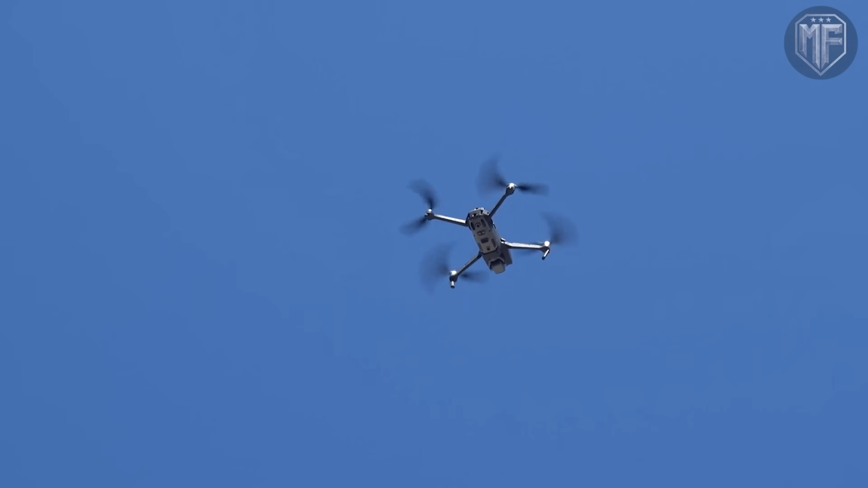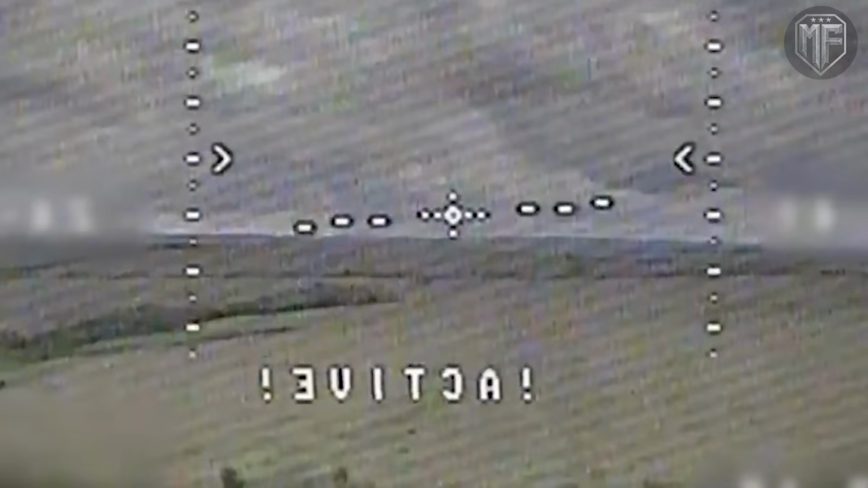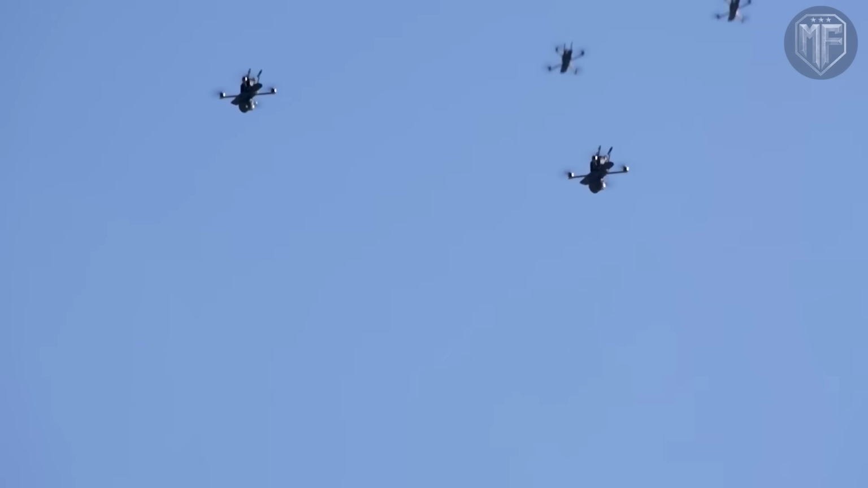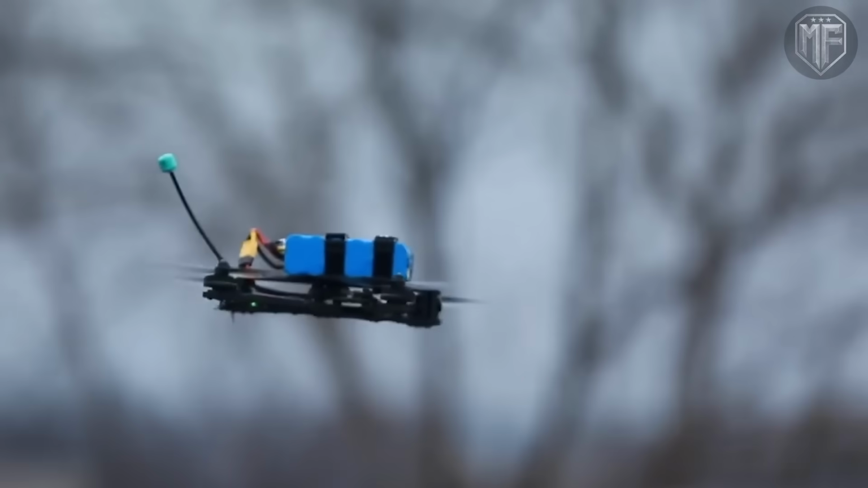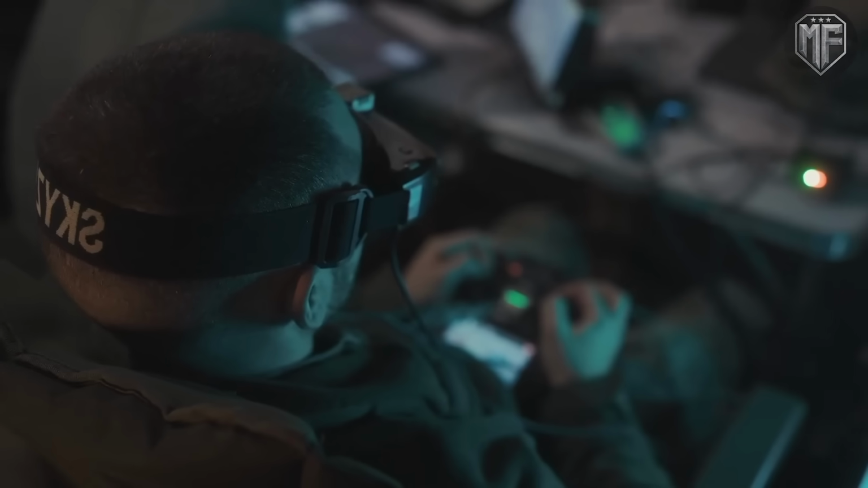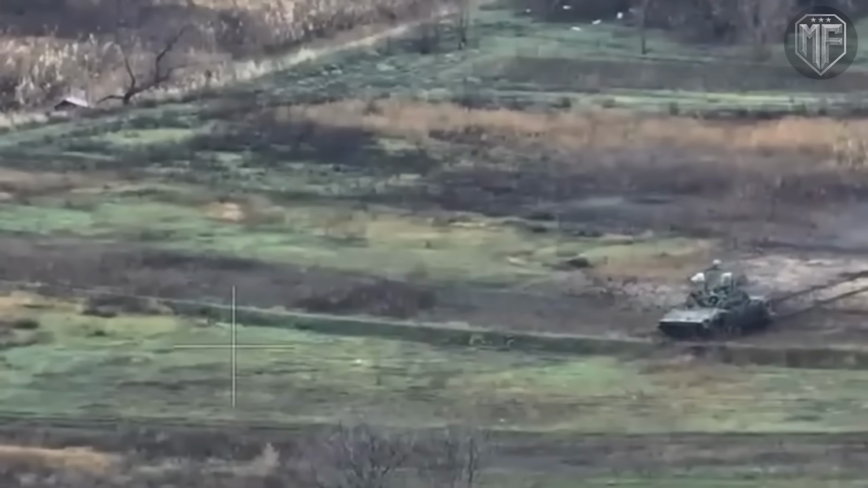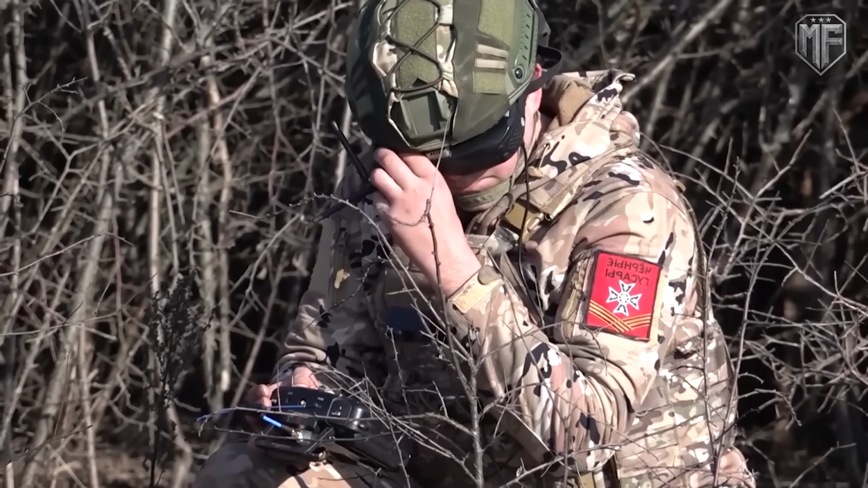What defines the current phase of FPV warfare is not a single dramatic strike, but the pace at which pressure is applied again and again without pause. Ukrainian FPV units now fly dozens of sorties each day, with FPV drones prepared, launched, replaced, and relaunched in a steady cycle that mirrors an assembly line rather than an ad hoc effort. This rhythm matters because it removes the idea that a strike is a rare event and replaces it with the expectation that another drone is already waiting.